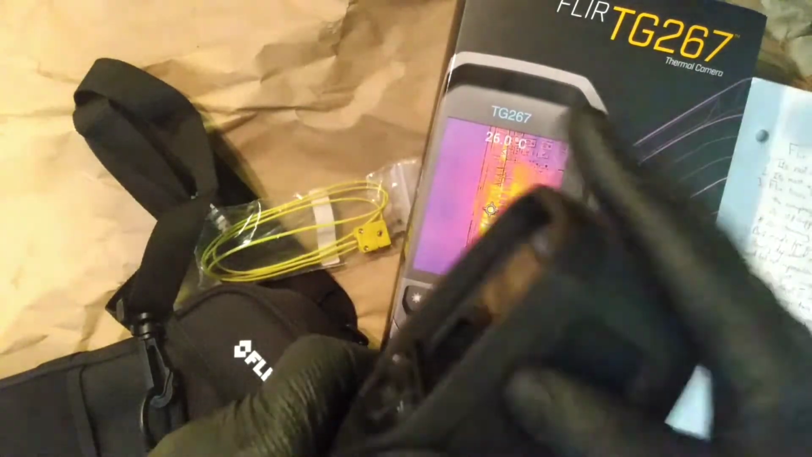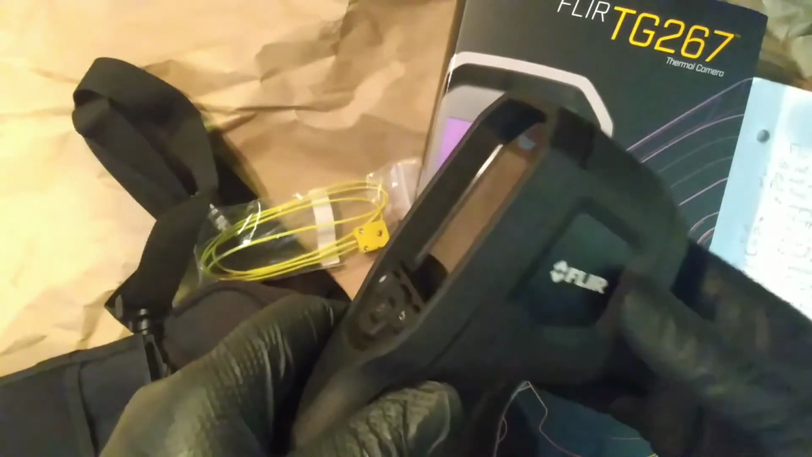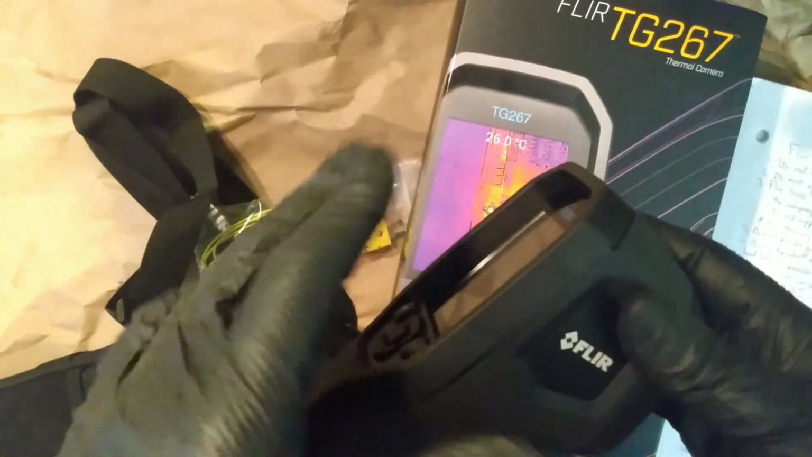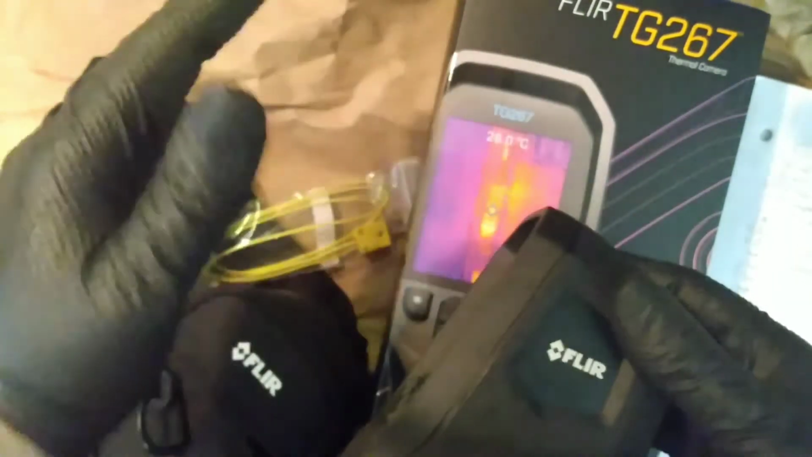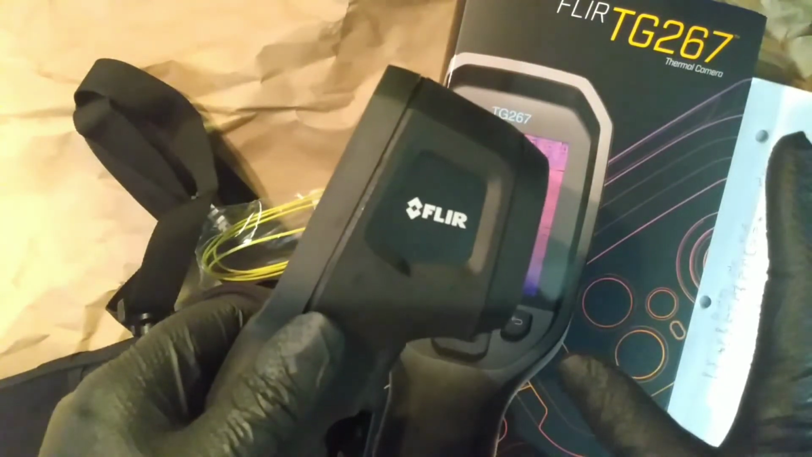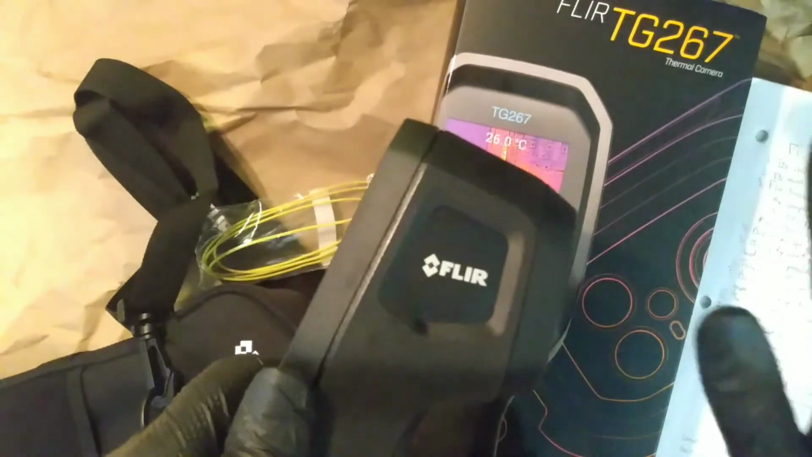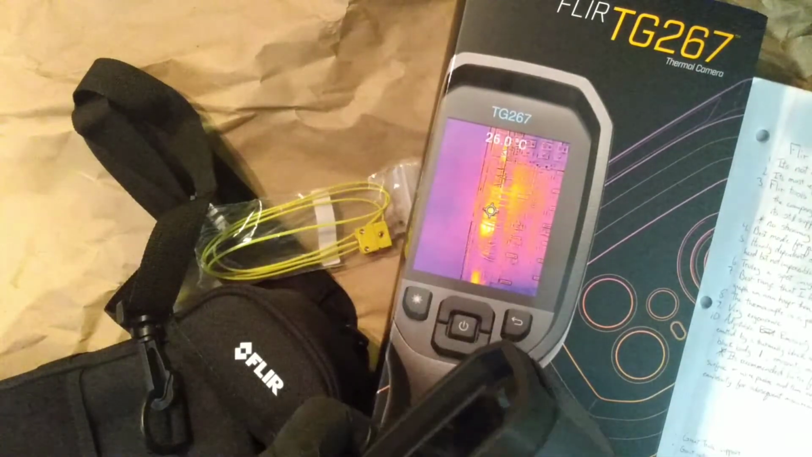What else? The tech support with them. This is why I bought it. I did my research before I bought it. Then I put it to the test after I bought it. So I'm telling you right now, their tech support when it comes to thermal imaging devices, this is the best in the business. You're not going to go wrong when it comes to technical support. So you will not be left out in the cold with, say, some other brands.